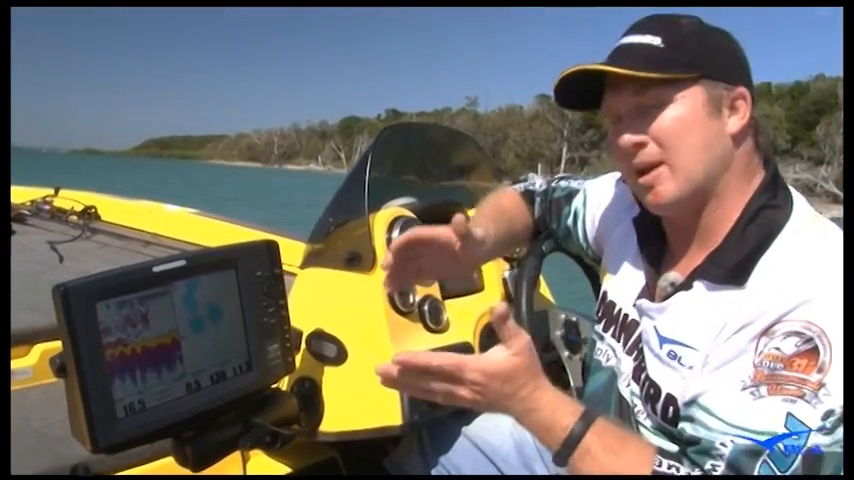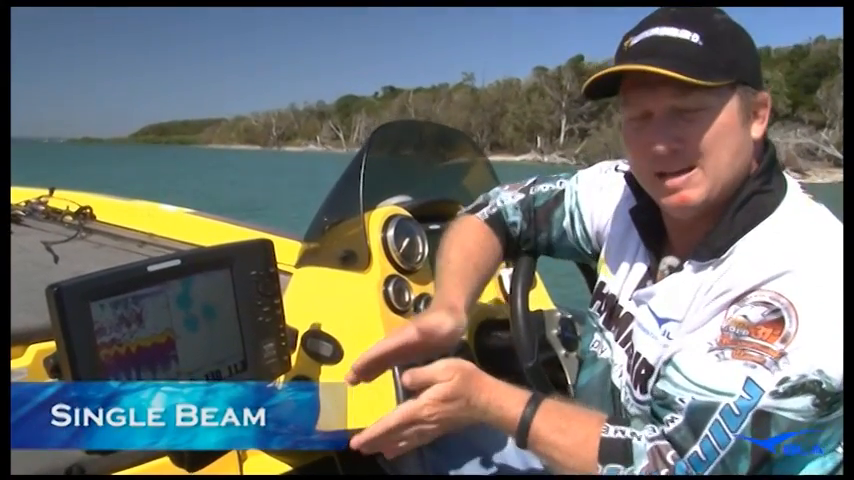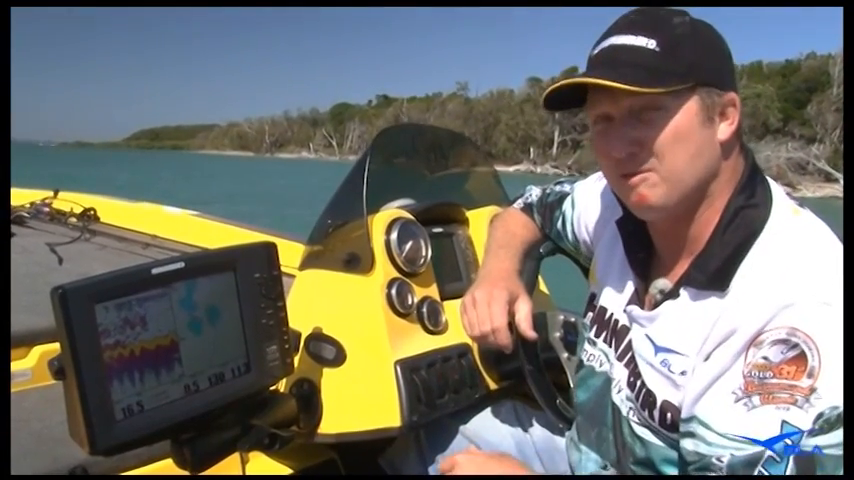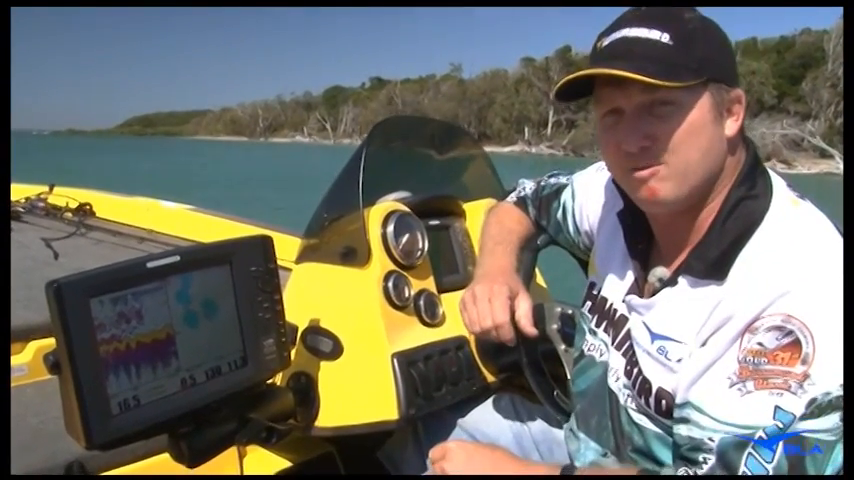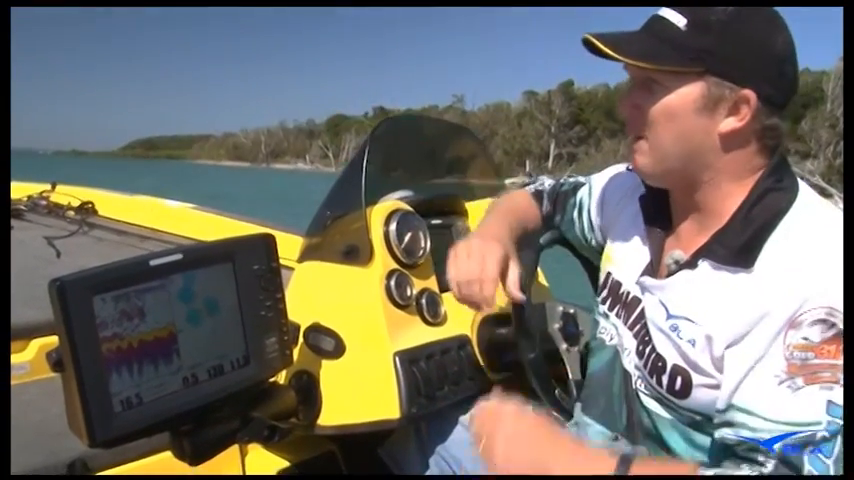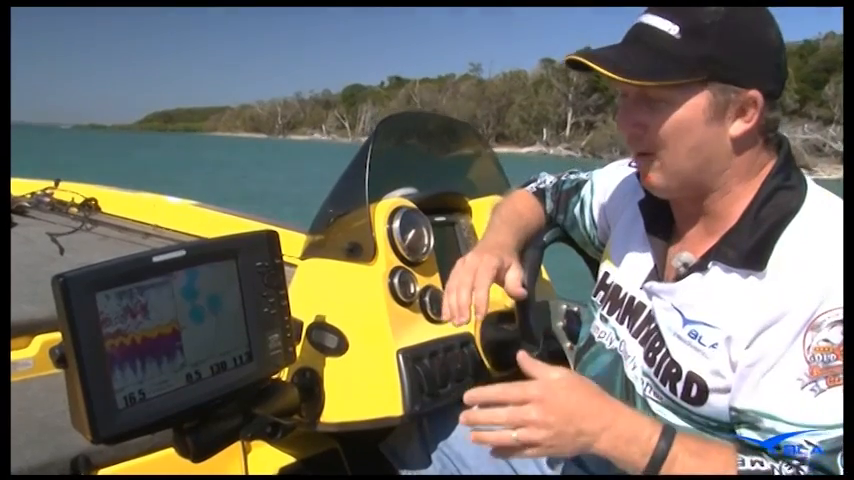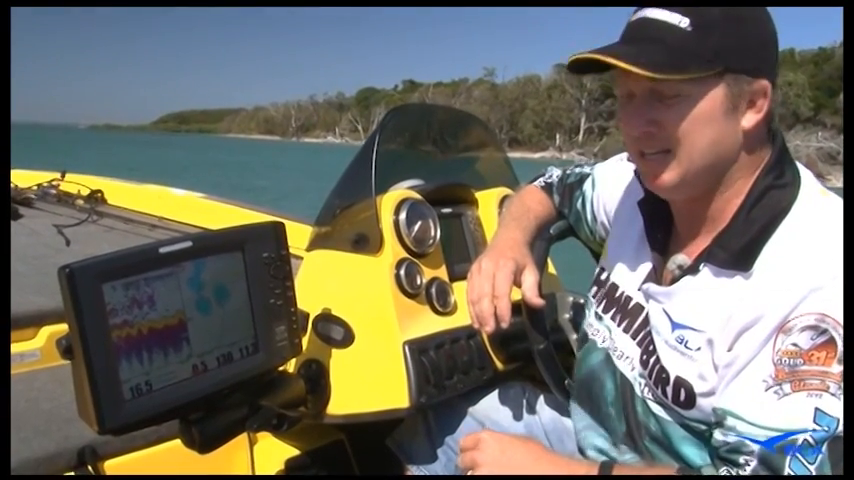With your entry-level units, they're giving you a single beam. With the Humminbird units, that's a 20-degree beam. So if you're in 30 foot of water, that's going to cover about 10 foot of bottom for you. Out in Moreton Bay here, it's a pretty big area, and you're only going to be covering a fairly small area to find those fish on the screen.